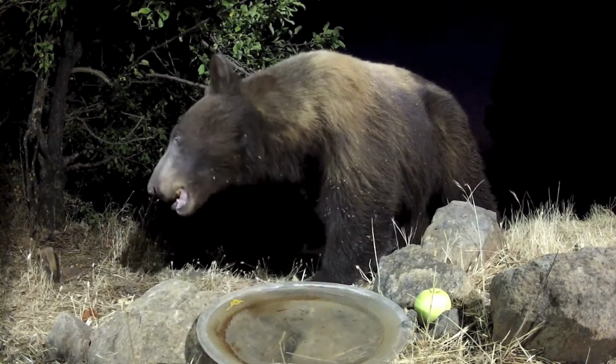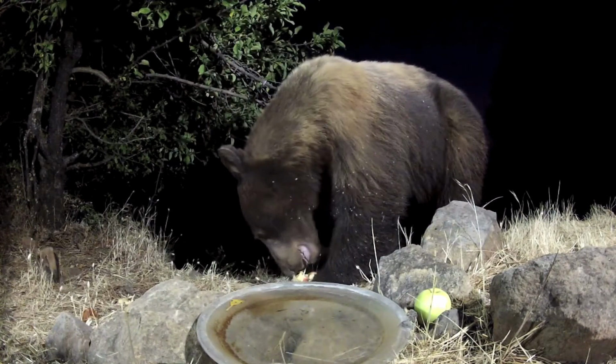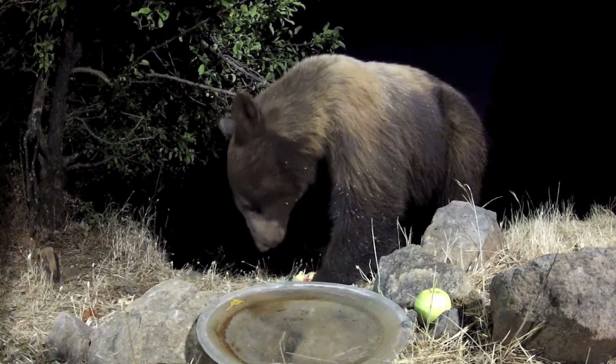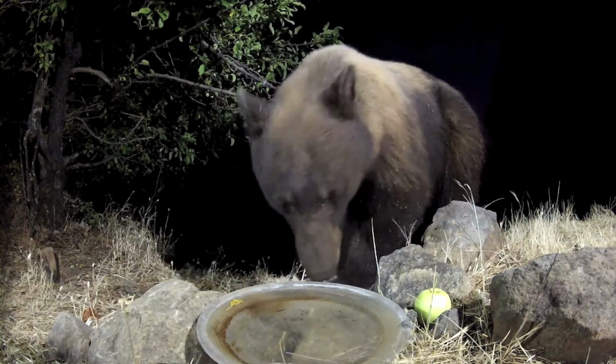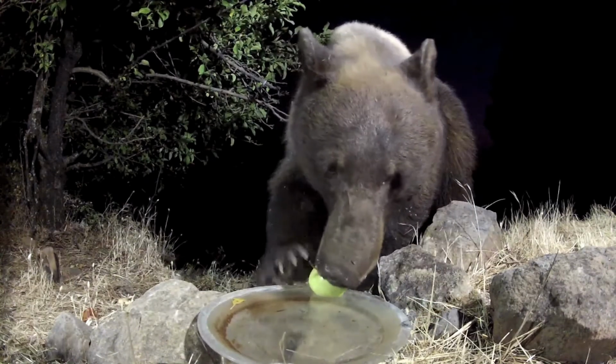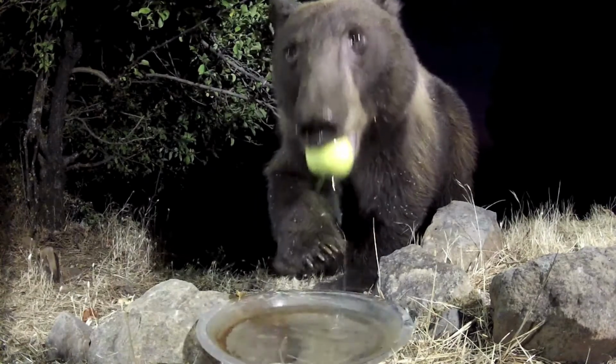He polished off apples like there was no tomorrow. After biting off a chunk, he munched it just enough to get it down. Bear digestion is all about high volume and low efficiency. In other words, whatever goes in comes out looking pretty much the same.